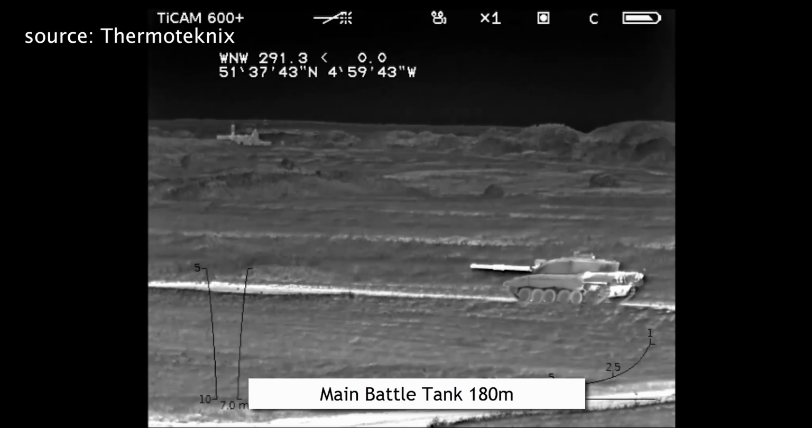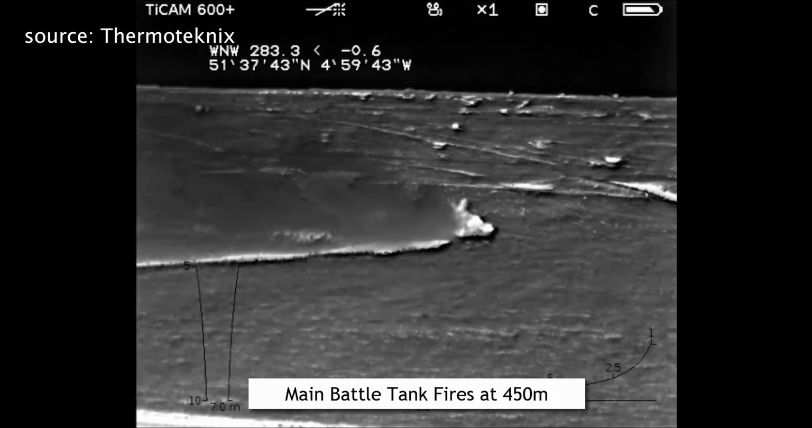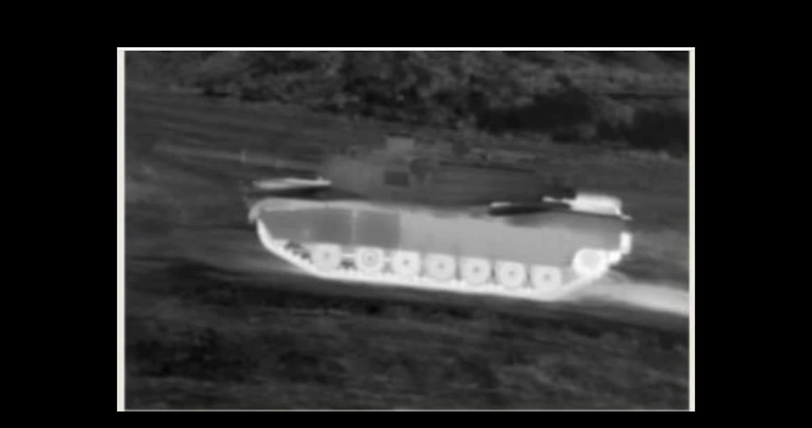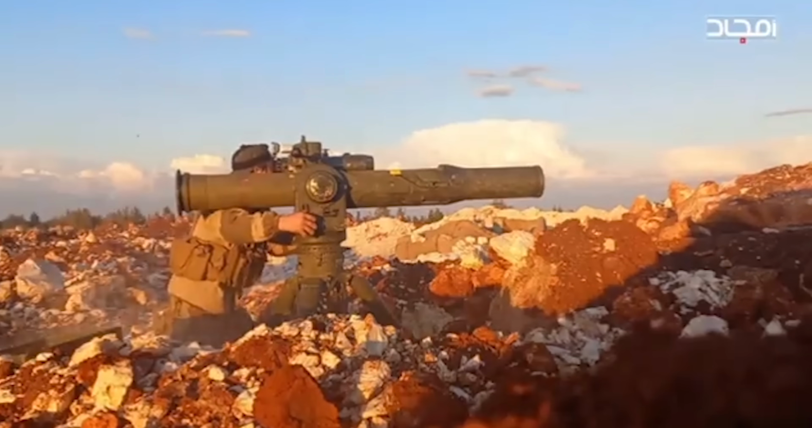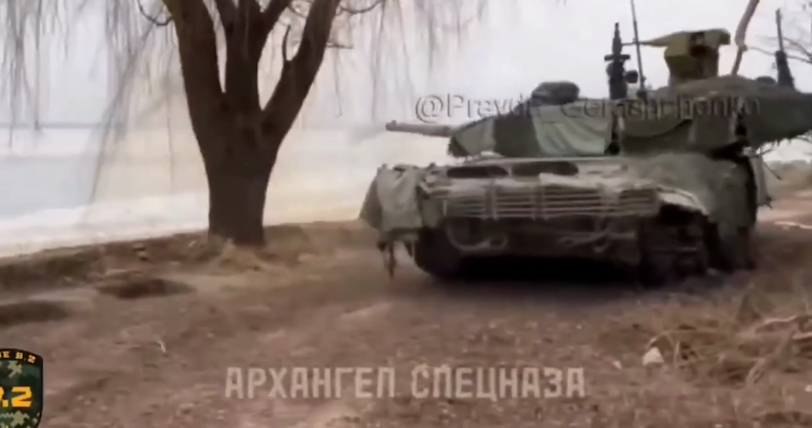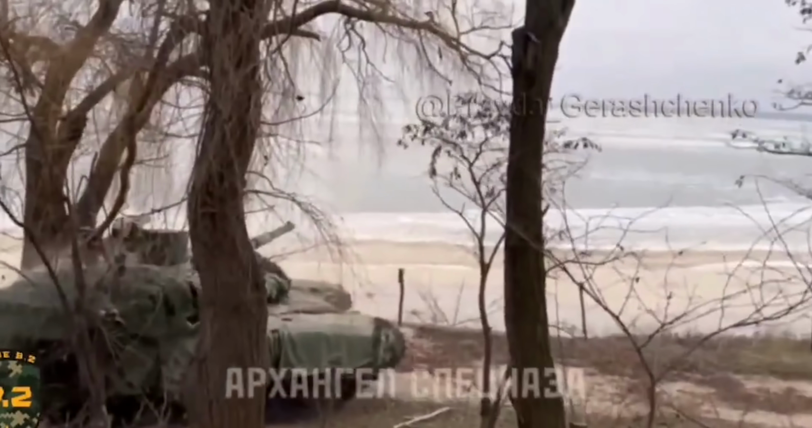For context, the M1 Abrams main battle tank and its engine can run at maximum temperatures of 2,189 degrees Fahrenheit or 1,190 degrees Celsius. That heat signature glows as bright as the sun, and it's easy for a Russian Kornet anti-tank system, drone, or T-90 to pick up with its thermals from over 2 kilometers away.